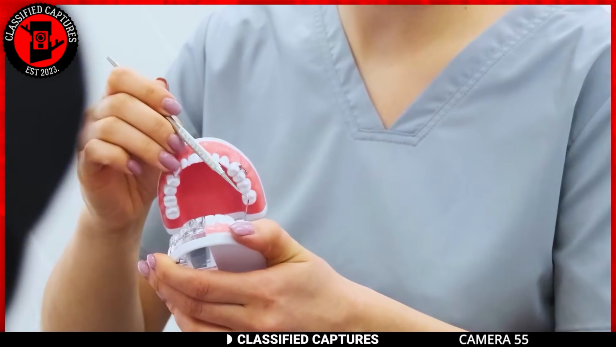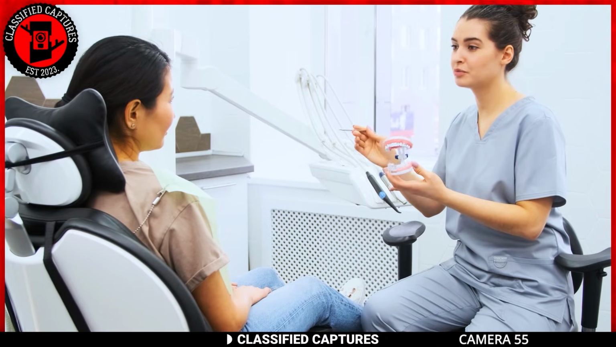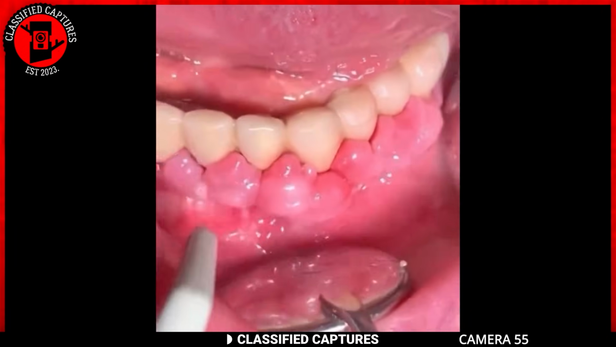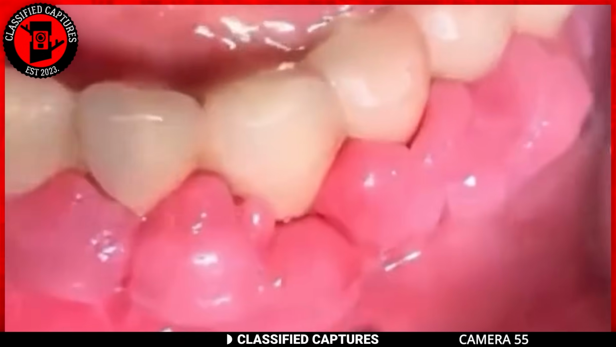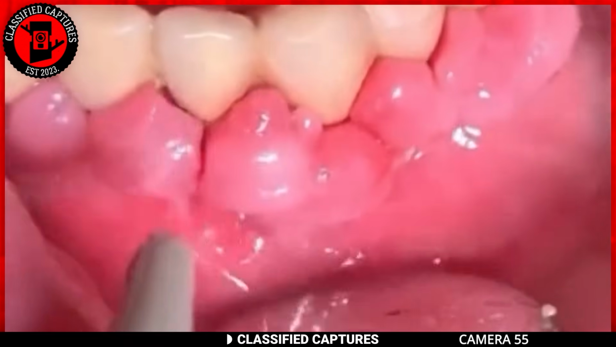When the dentist tells you to take care of your oral hygiene, it's not just formality. Sometimes it's to prevent things like this. Yes, this is allegedly someone's gums. It looks like gums are coming apart from the teeth.